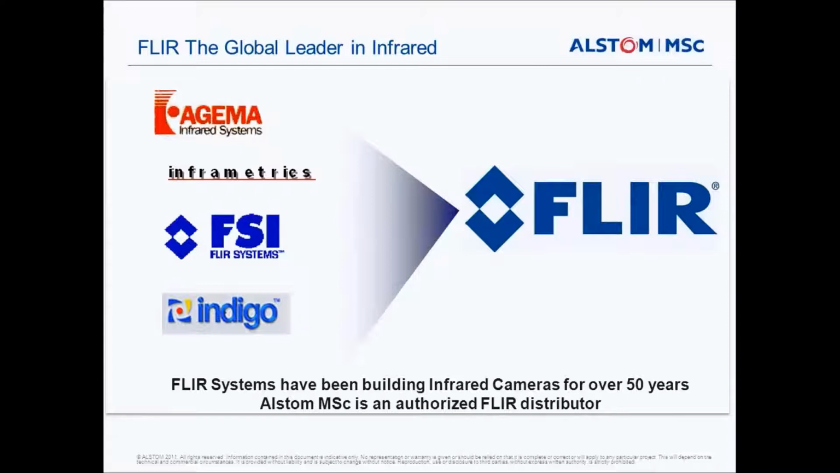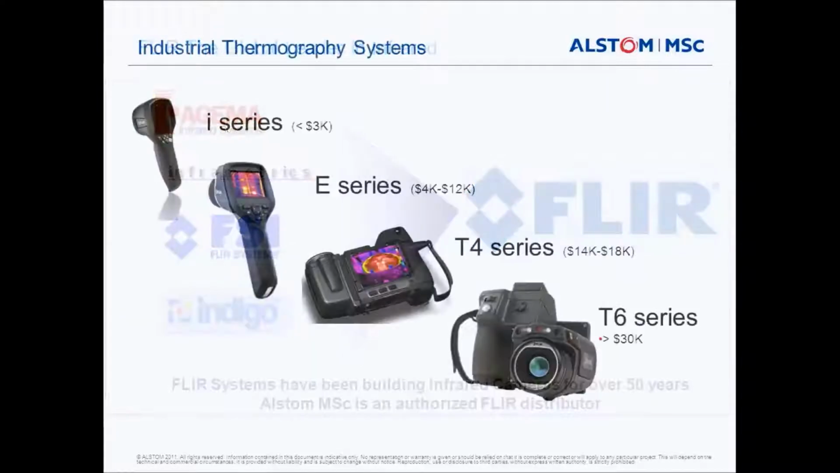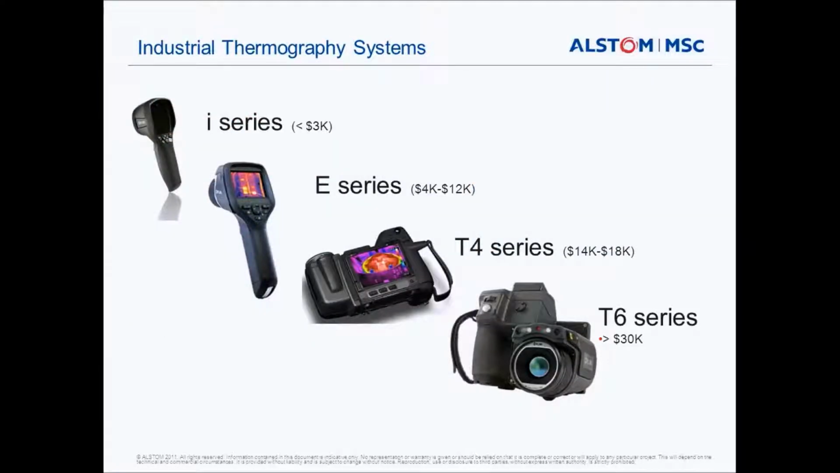FLIR has been operating for over 50 years now. They're the global leaders in thermal imaging; the camera build quality, the image quality, and the effectiveness of how these cameras measure faults is testimony to that. Alstom MSc is now also an authorised FLIR distributor.